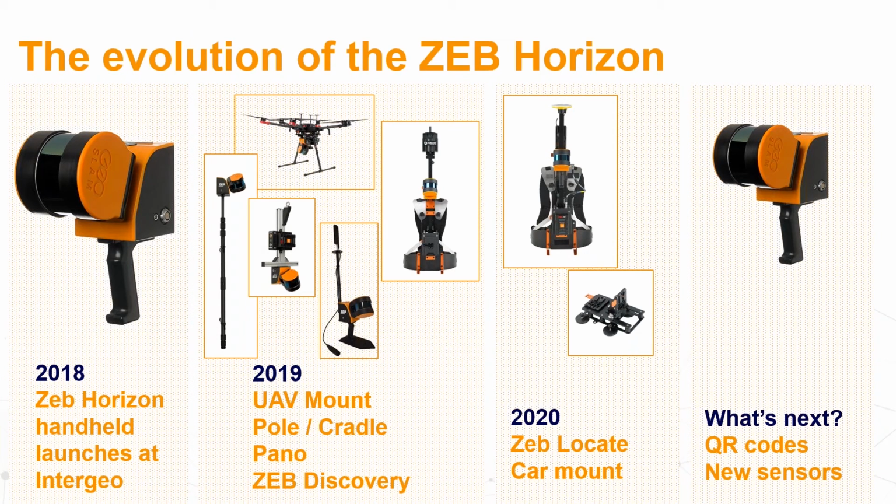So how we evolved that ZEB Horizon, we introduced it for the first time also at Intergeo. Of course, every product must be introduced at Intergeo, as you know. So I don't know what we will do when there will be no Intergeo this year. But now, okay, 2018, ZEB Horizon was launched.